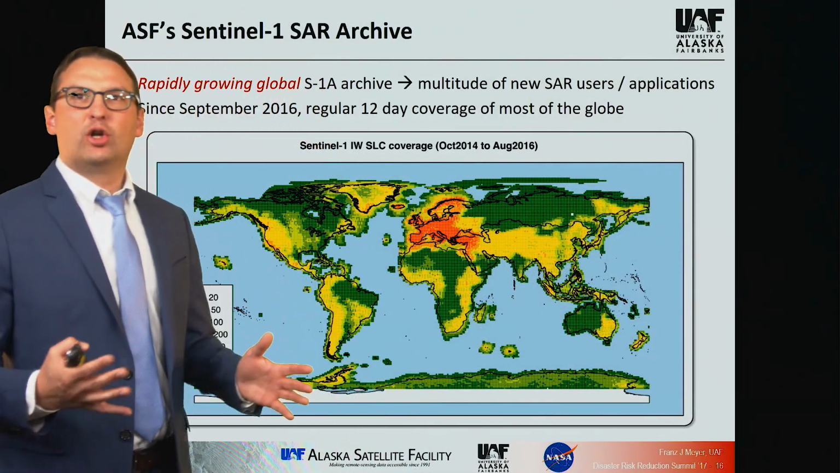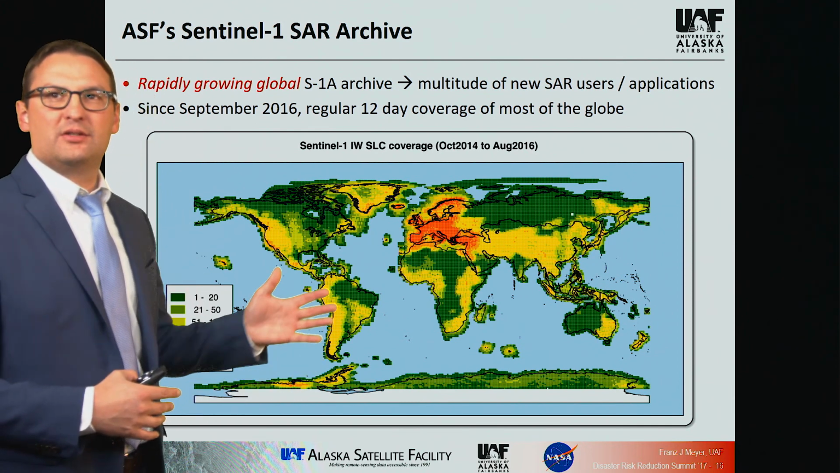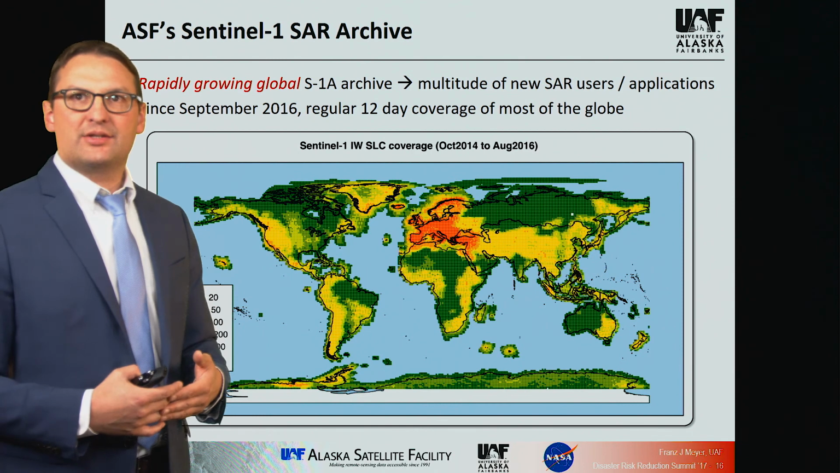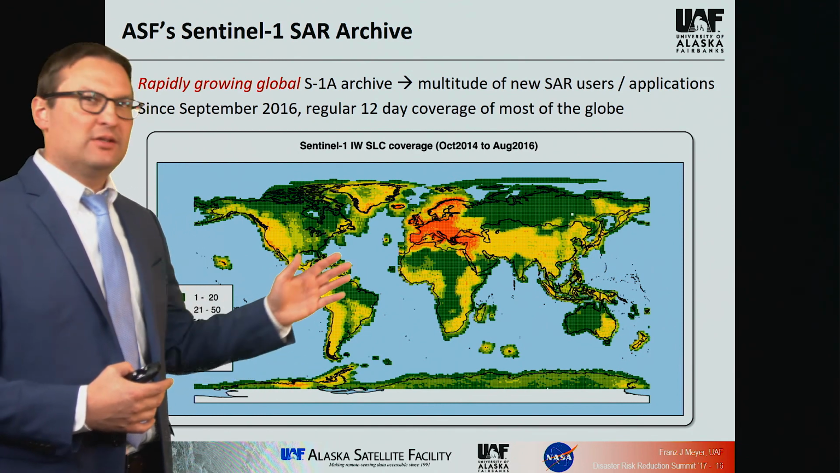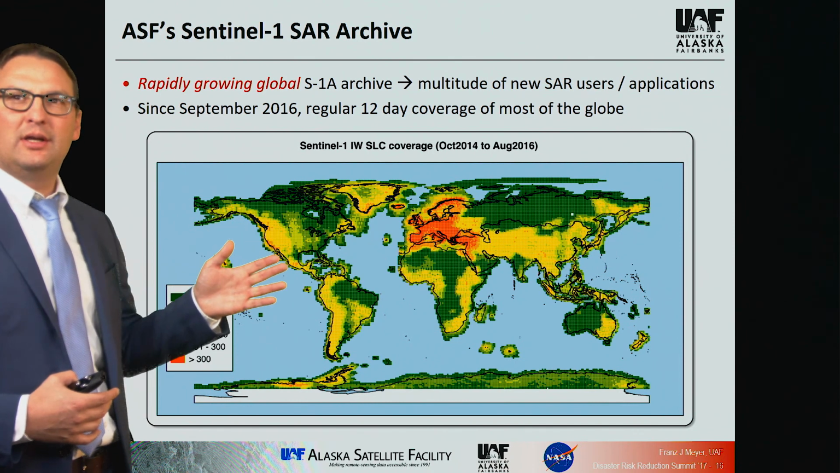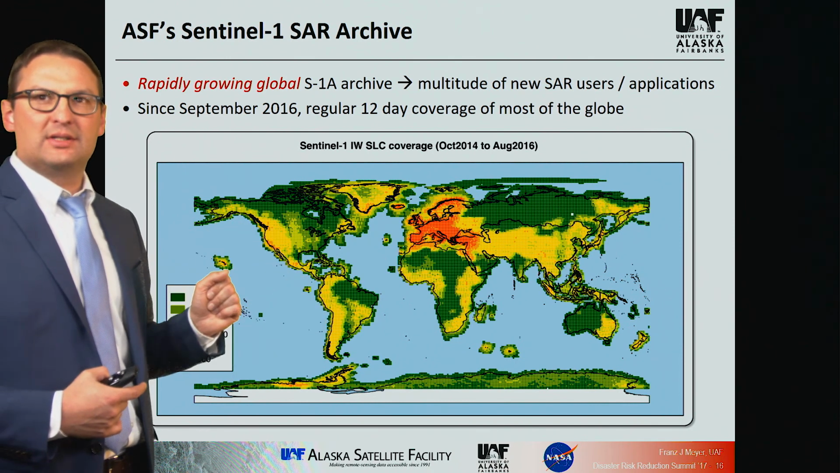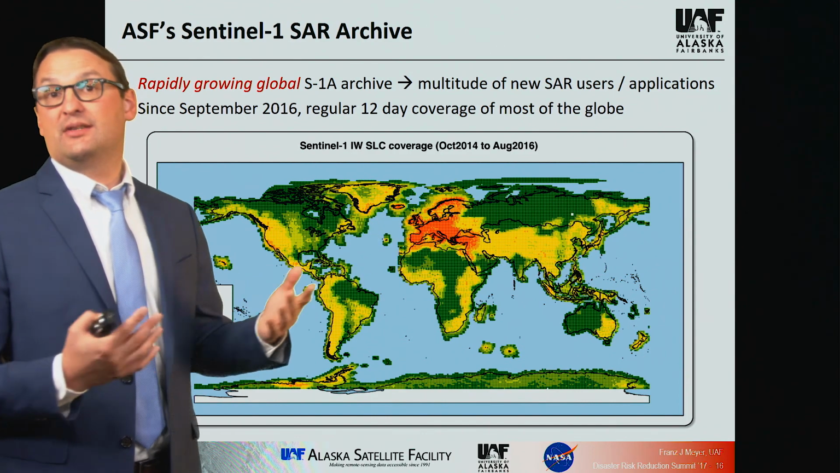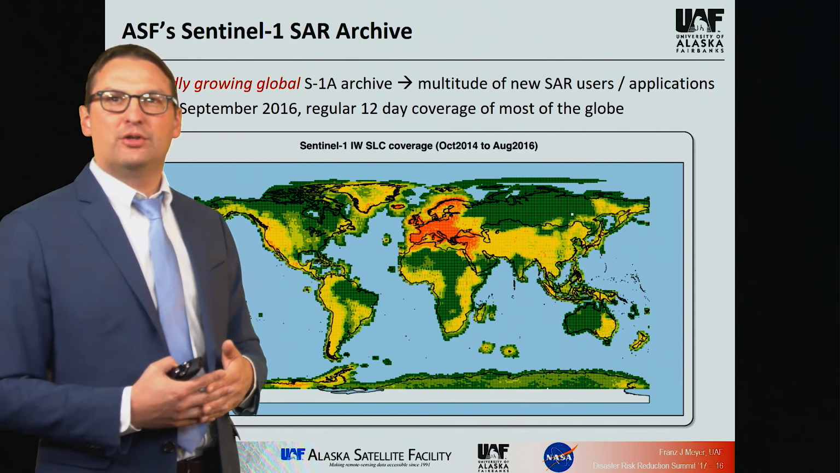If you wanted to look at the global distribution of data sets, this is a map. This is not the most up-to-date map. This is from August last year. But what I want to show you are the different colors. You see in yellow the hazard zones. These are very frequently covered every 6 days nowadays. There's, of course, a lot of coverage in Europe, which makes sense given that it's a European mission.